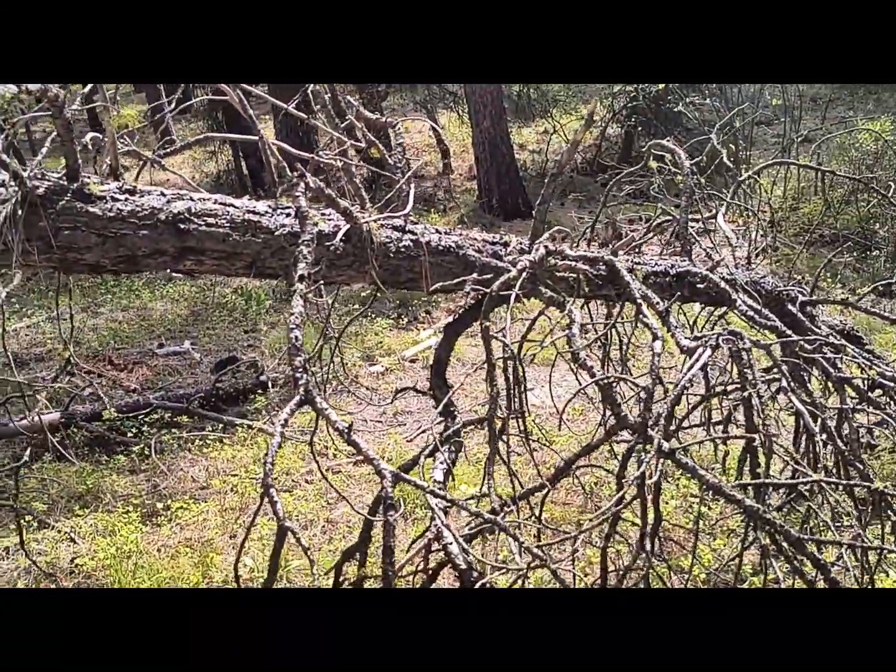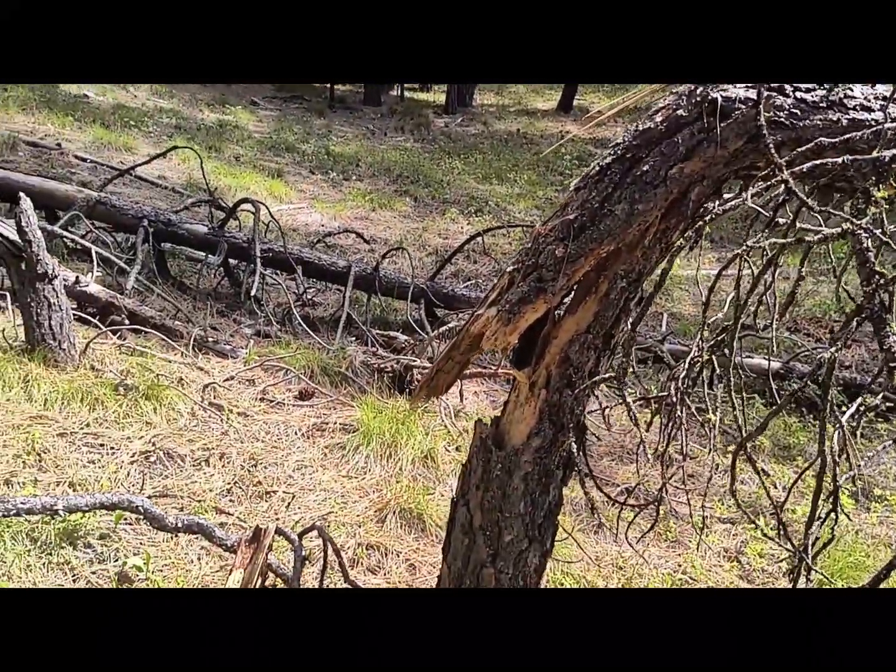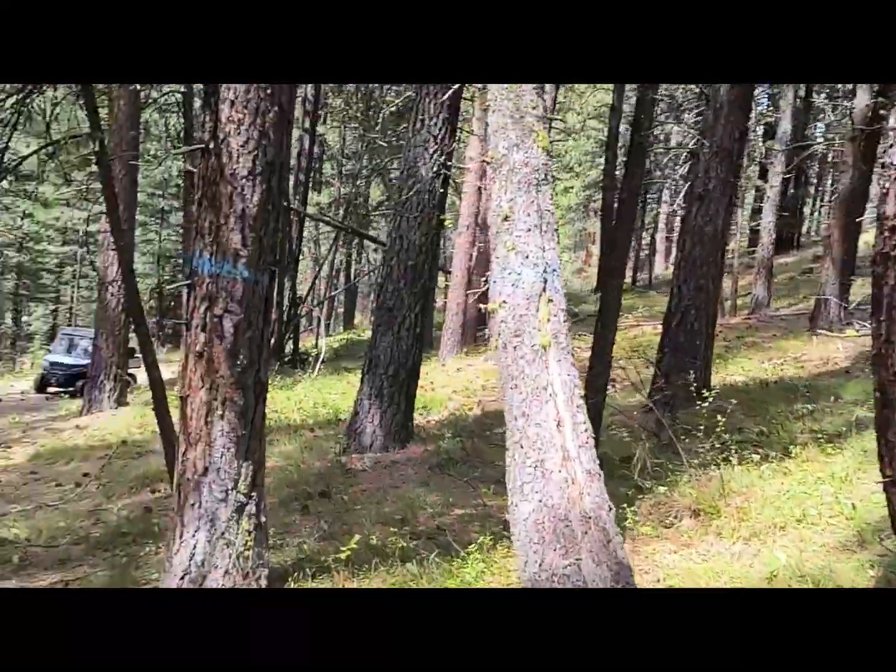How does that just get laid up so perfectly? We might be onto something here. We'll see. That looks like it was just pushed over. Yeah. Well, we'll head back and see what we can find a little further.